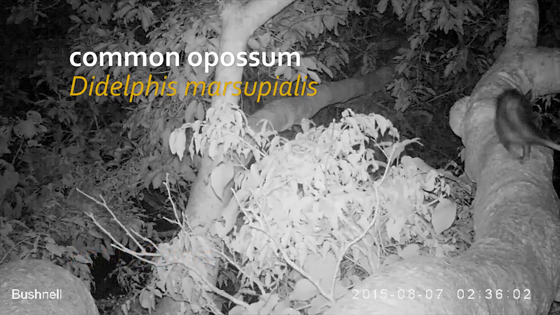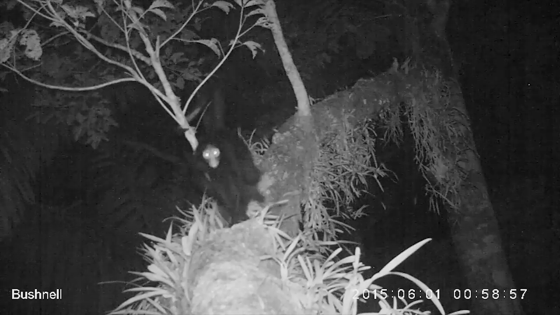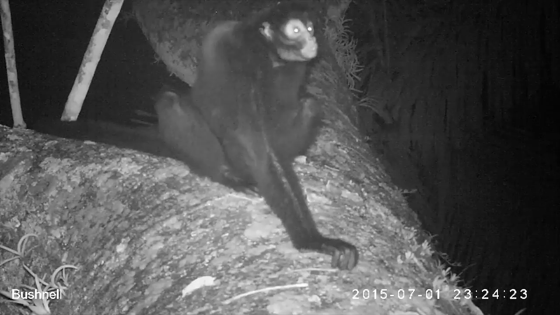And we're also seeing some nocturnal behaviour from some of the more diurnal species like the spider monkeys and brown capuchins. You just don't get any of this by walking transects in the day.